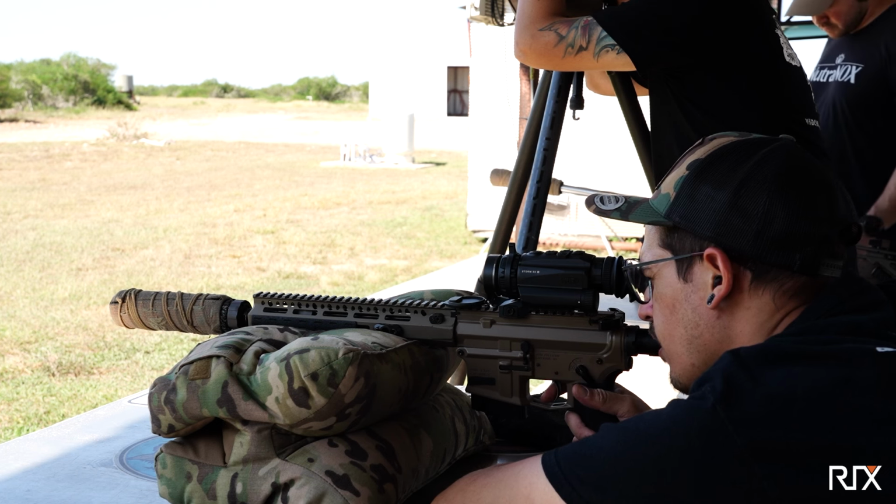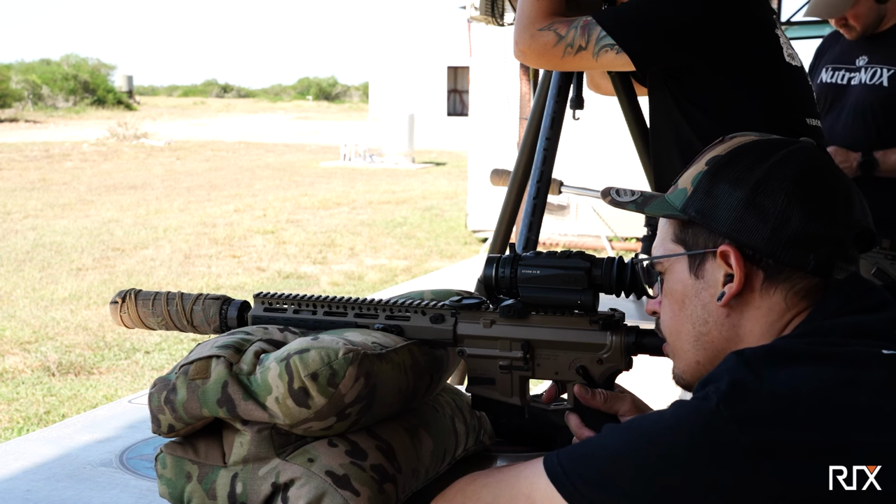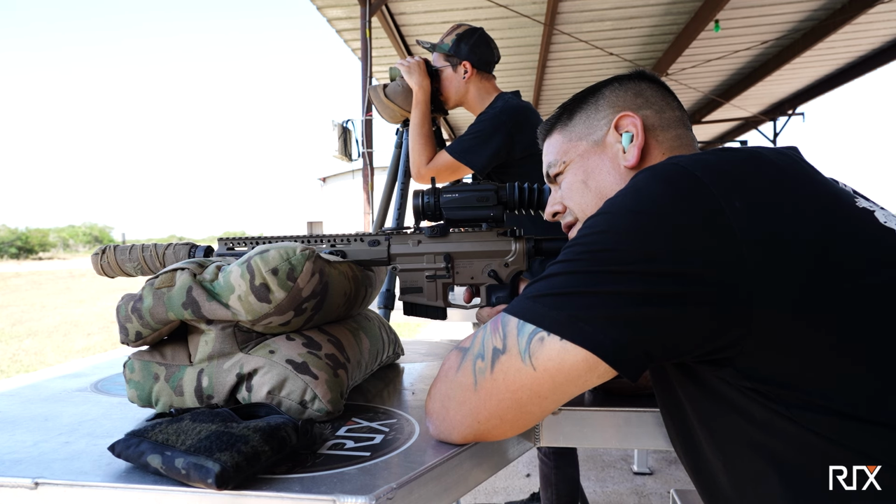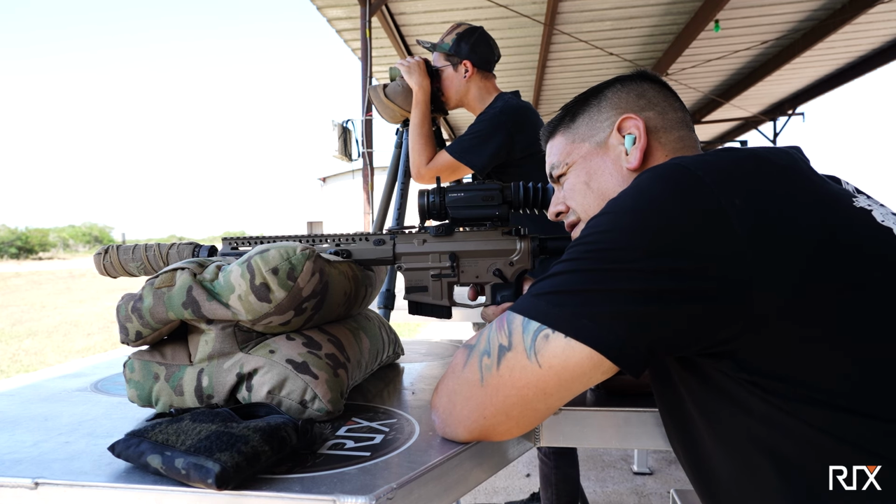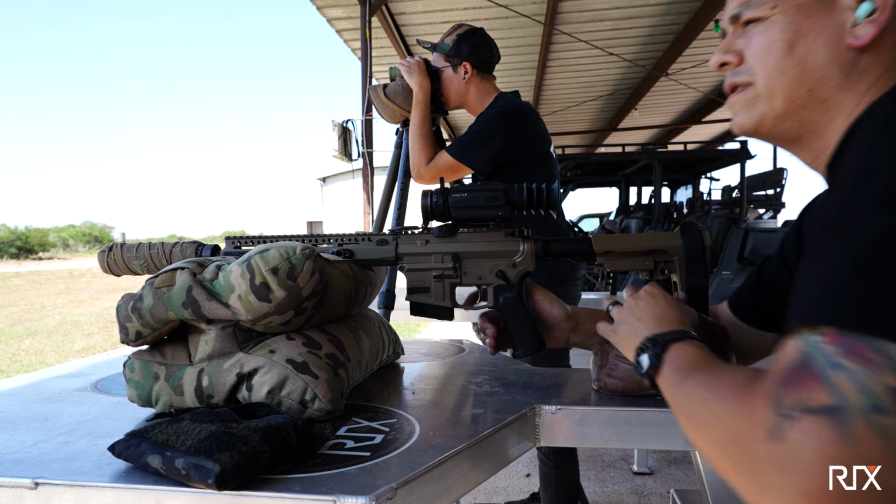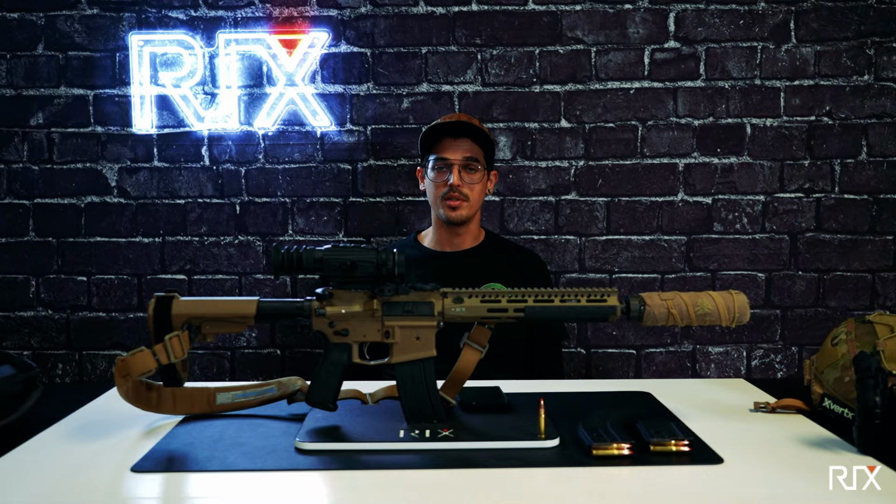Going out for my first time, I didn't really know what to do, aside from point and click. I made sure to go out with a mentor and some friends as well. And honestly, if you're going to go out for hunting at all and you've never been before, you should probably do exactly that. Take somebody with you that knows what's going on, the legality of everything, and making sure you're doing everything the right way.